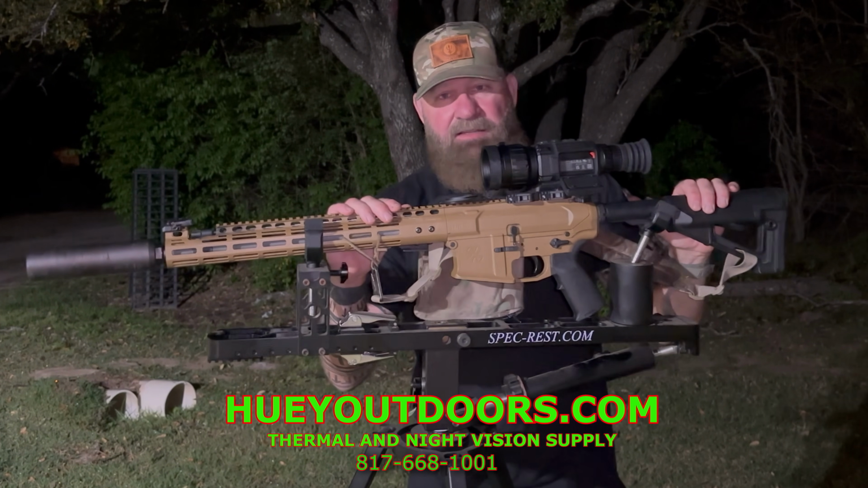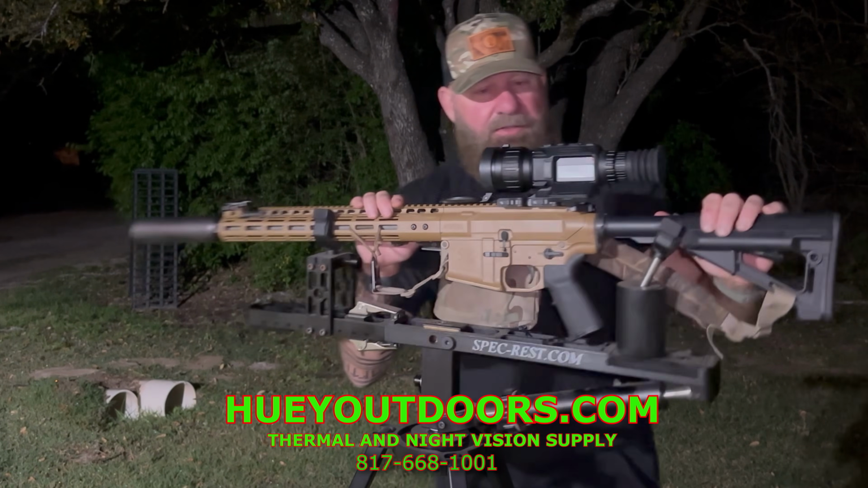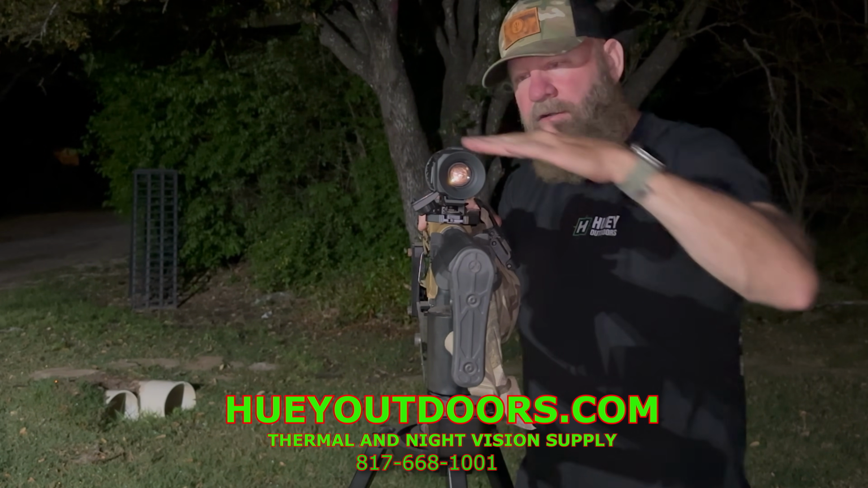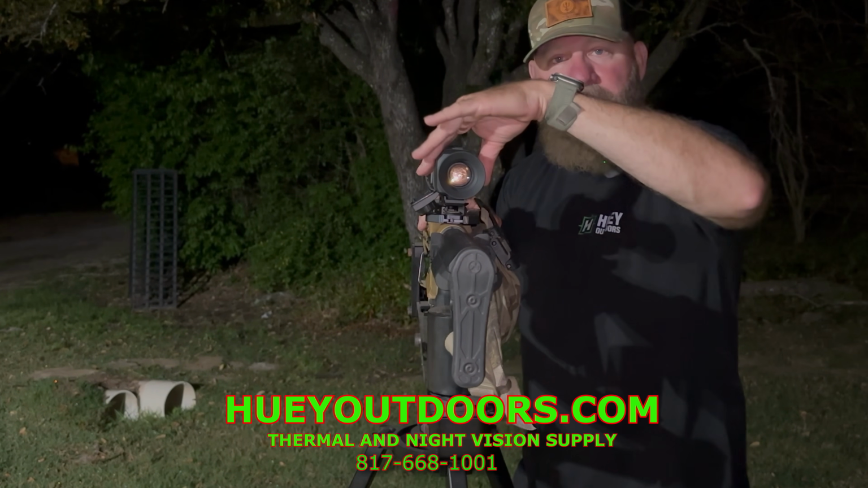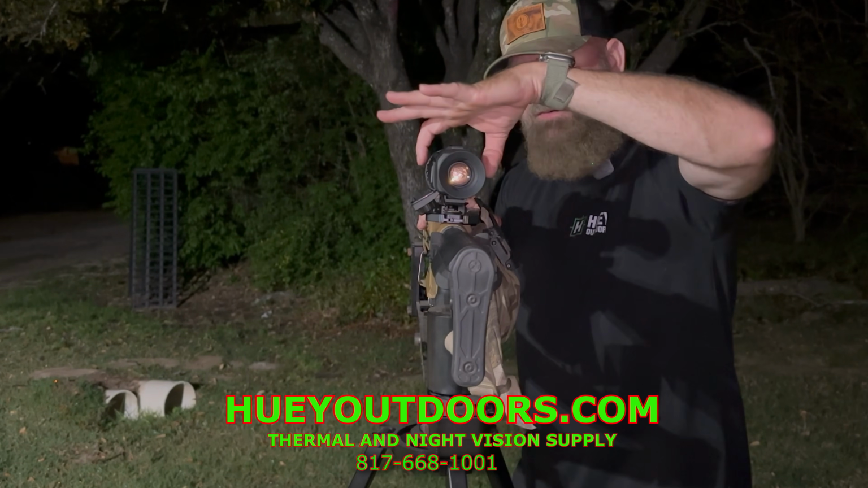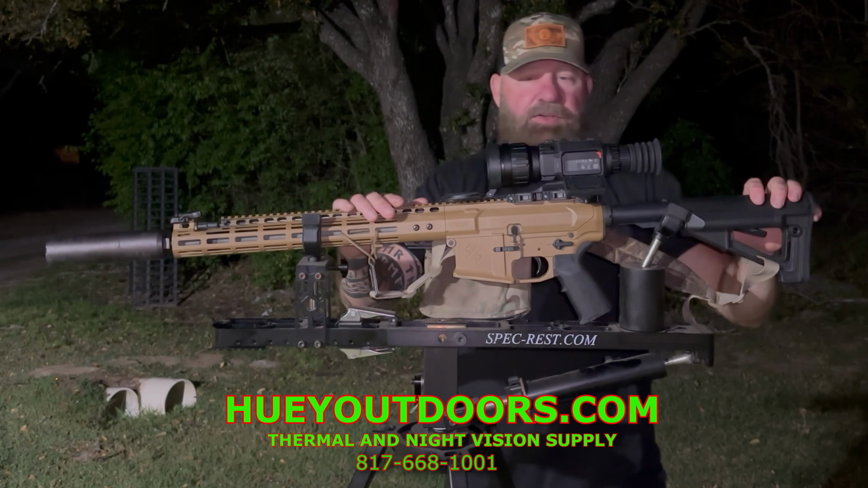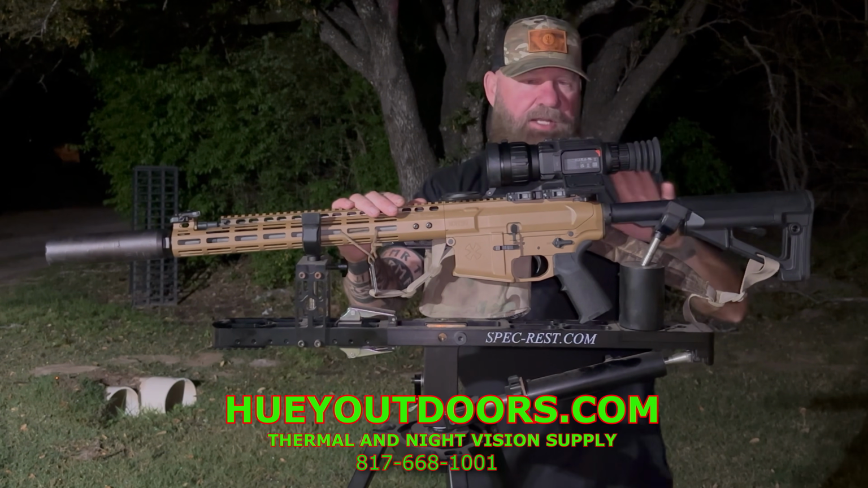I think 18650 rechargeable batteries should be the industry standard, but I kind of understand where they came from on this, because an 18650 is longer than this whole scope is wide. It's a fairly narrow scope for this type of scope. They would have had to make it wider for an 18650 to fit, or they would have had to put it in the recoil pulse, which is not a good idea.